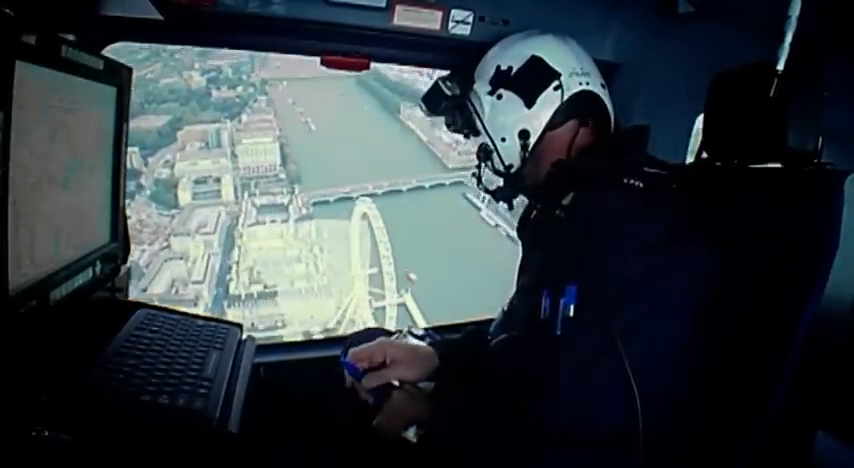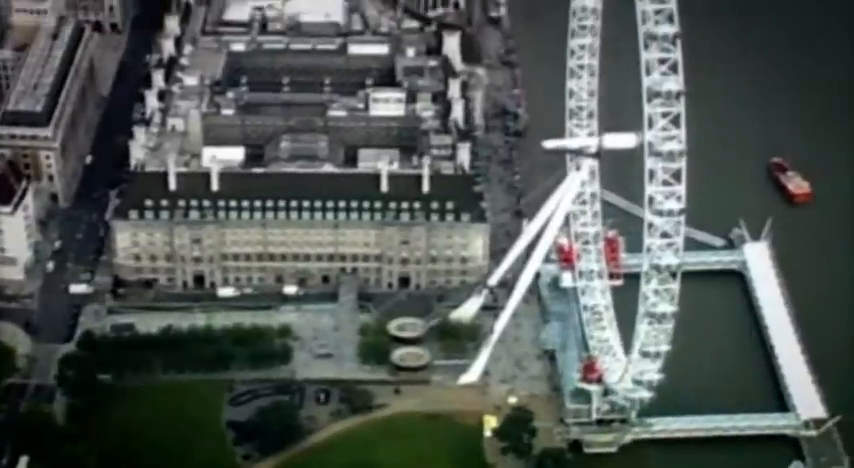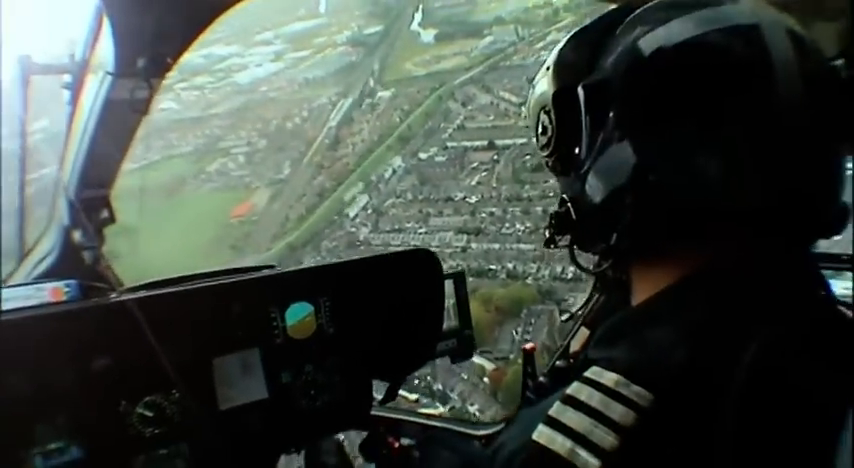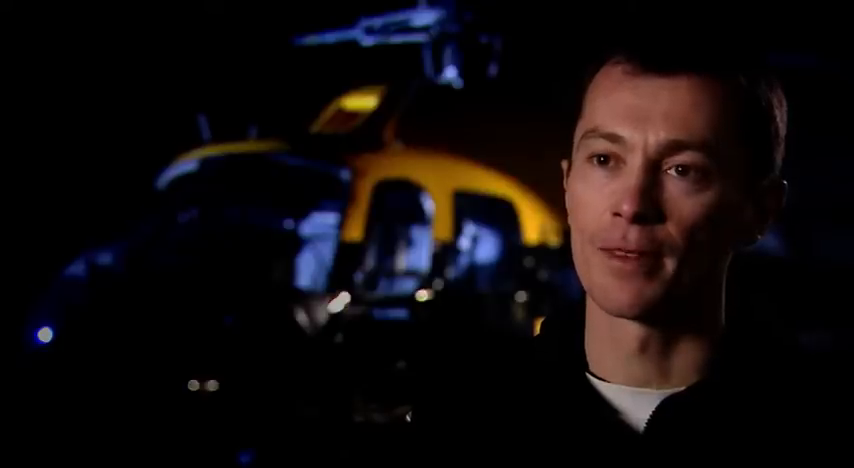Flying over central London is a piece of cake for the air observers, but a nightmare for pilot Chris Daly. There's a temptation to get down low because you can see the action, but you've got to remain high so that you can look out for obstructions. You've got to not only watch what the aircraft is doing, what the observers are talking about and what they want, but you do have to make an effort to maintain a broader view of things, and that's a skill.